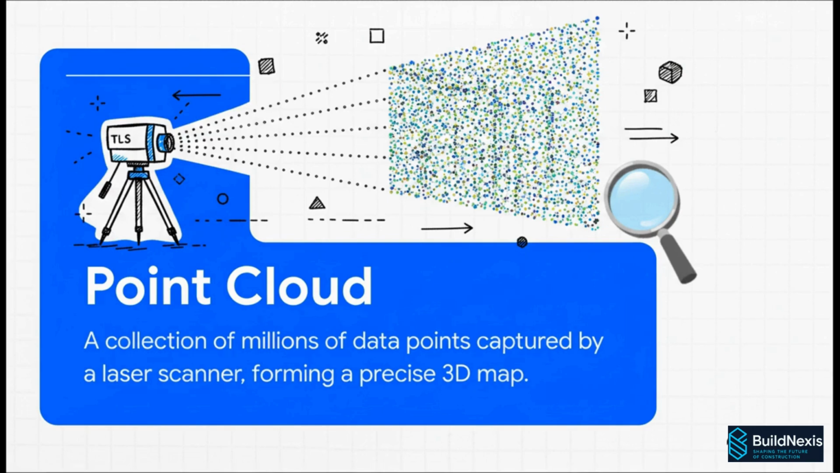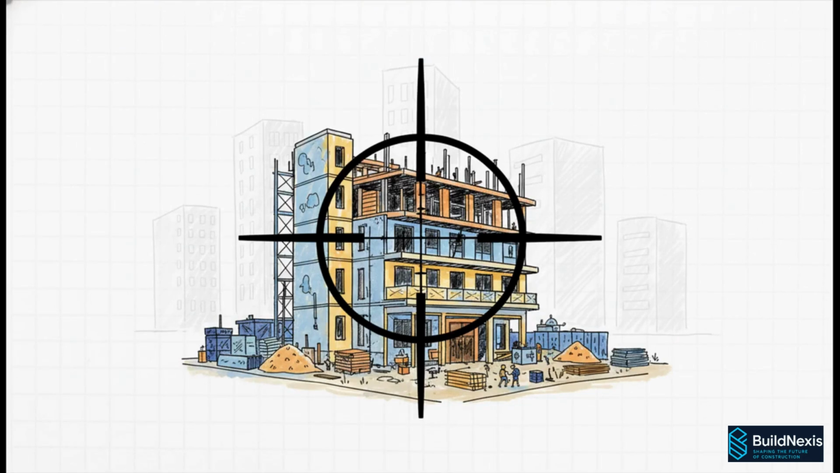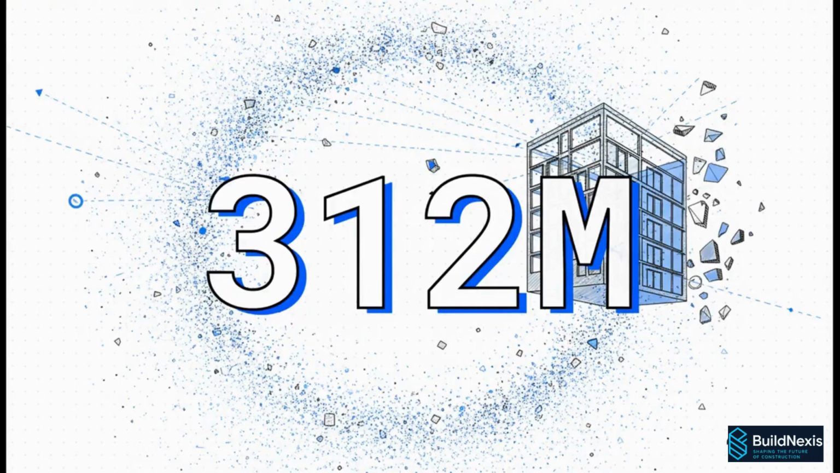It's wild. Now, to really wrap our heads around how powerful this is, let's look at a real-world case study. Some research is focused on just one single building that was in the middle of a renovation. And in just a matter of hours, their very first scan captured over 312 million individual data points. I mean, that's just an absolutely mind-boggling level of detail. It creates a near-perfect digital replica for them to work with.